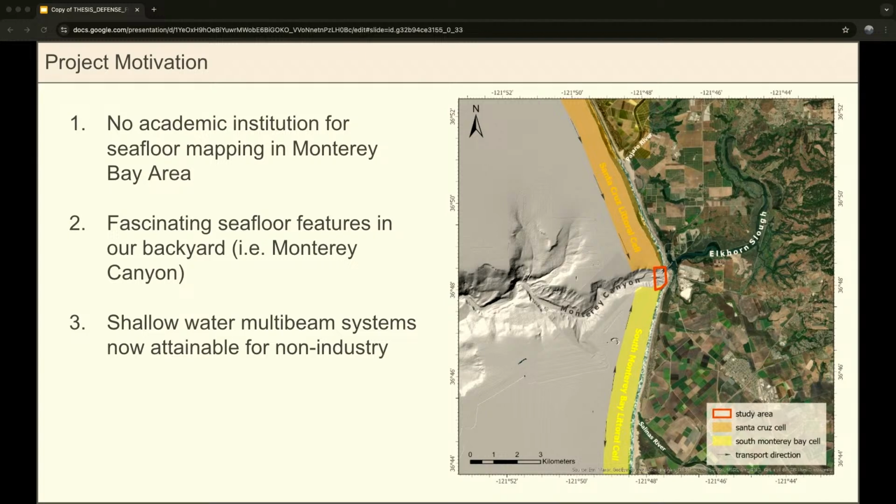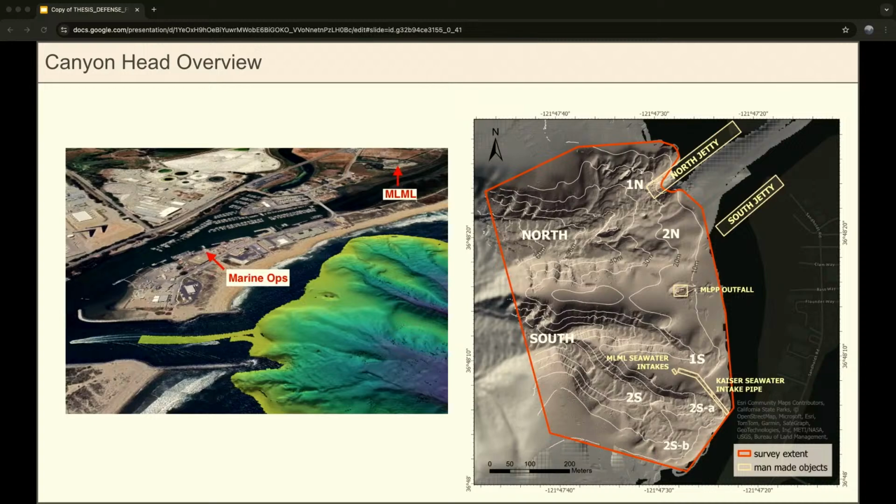Finally, number 3 is just that the timing was good for this type of project. Multibeam system costs have been dropping over the last 20 or so years and becoming more user-friendly. I also had this interest in instrumentation and fieldwork, and it was a good way to combine all those factors into a research project. And here I just wanted to show a couple more images of the canyon head.